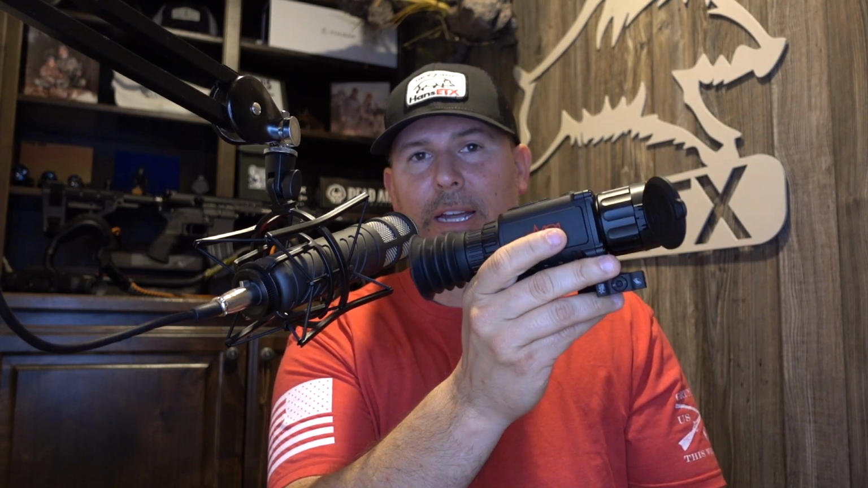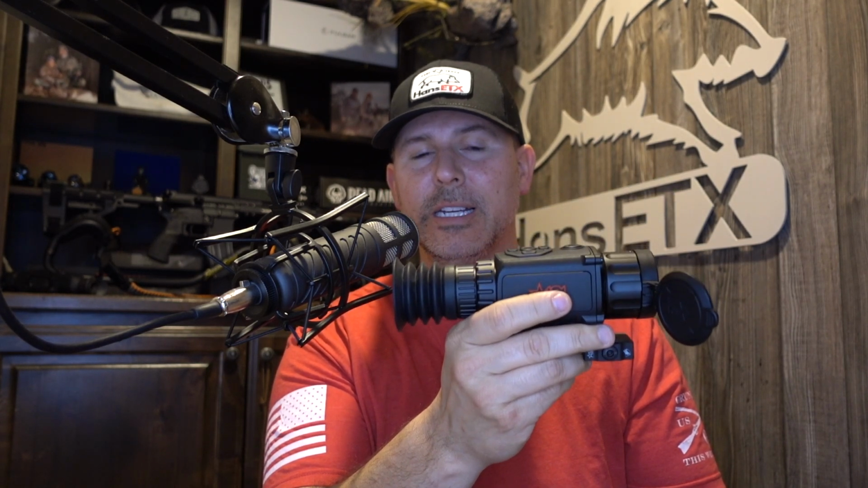The other differences: the TS50 is a 2.5 power base magnification. The TS35 is a 2 power. So the TS35 is a 2 to 16 power.